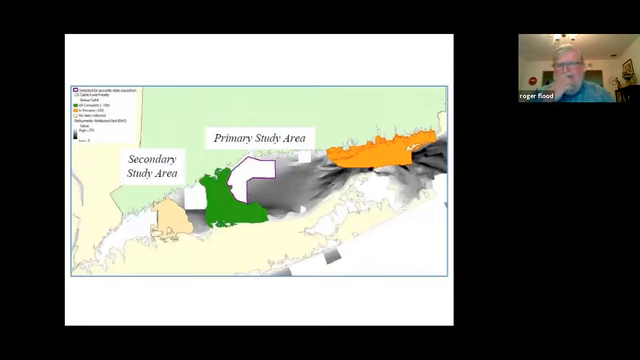And this gives you a hint of what Long Island Sound looks like. The green and orange areas are places that have already been the focus of this Long Island Sound habitat study. And there's a third area, which I think is that yellowish color on the western end. And then there's some gaps in the middle.